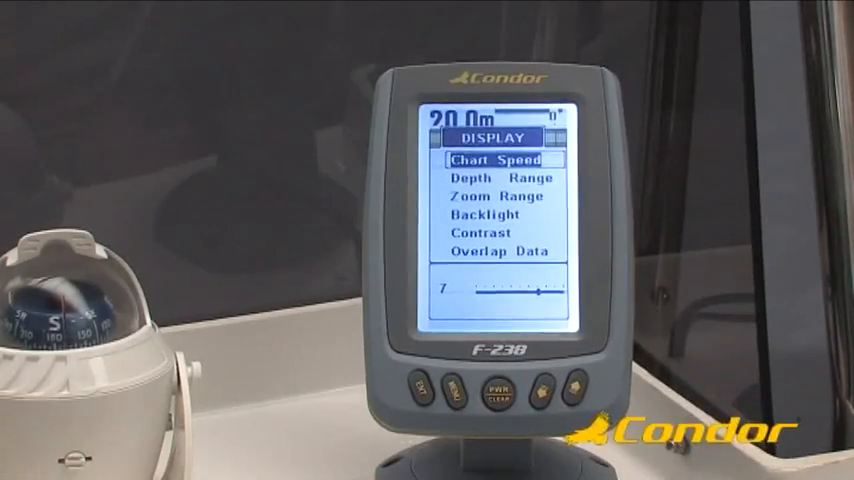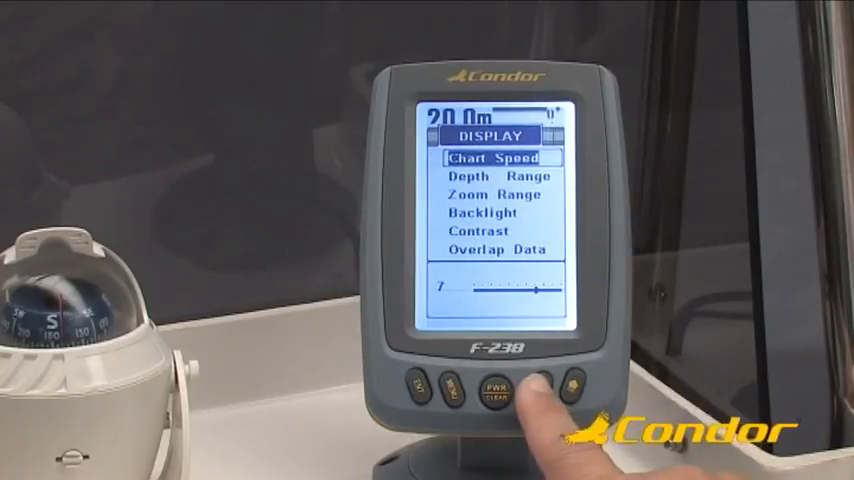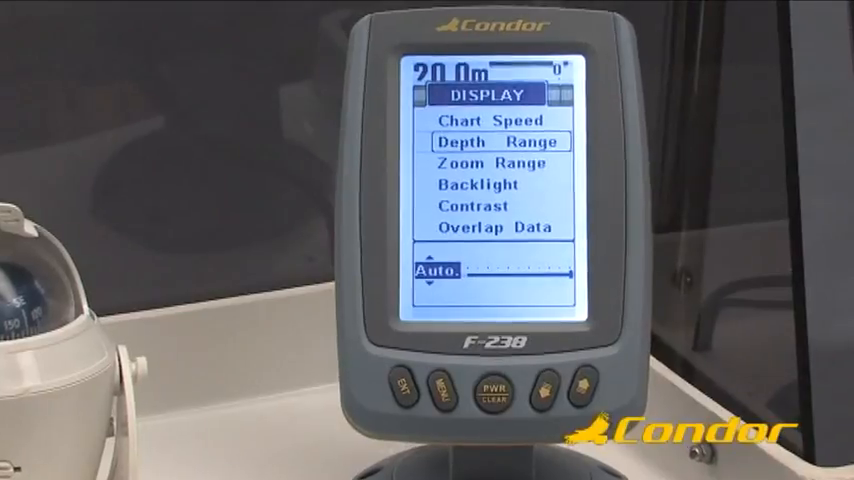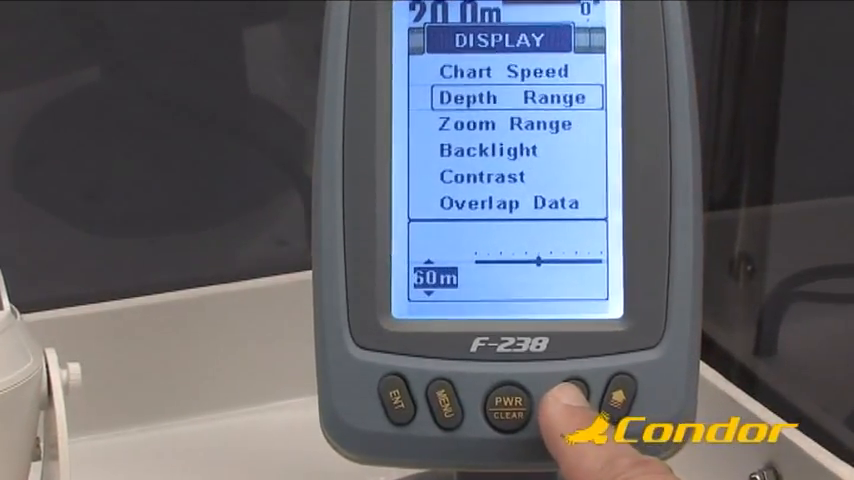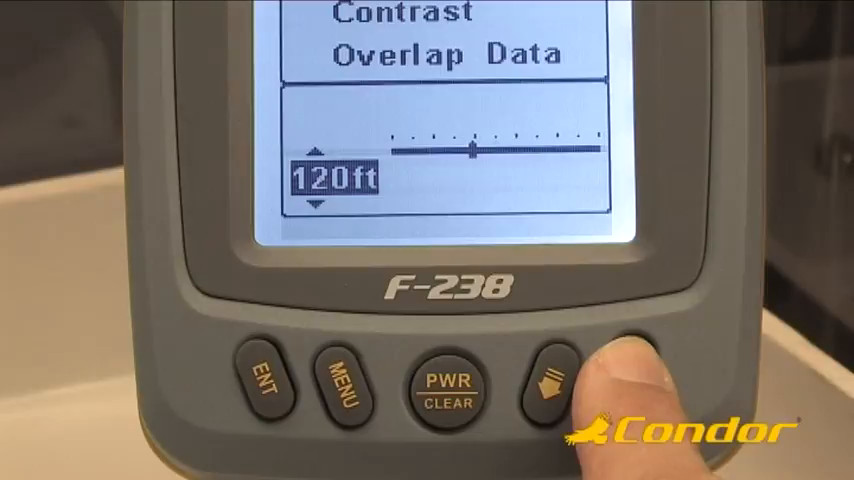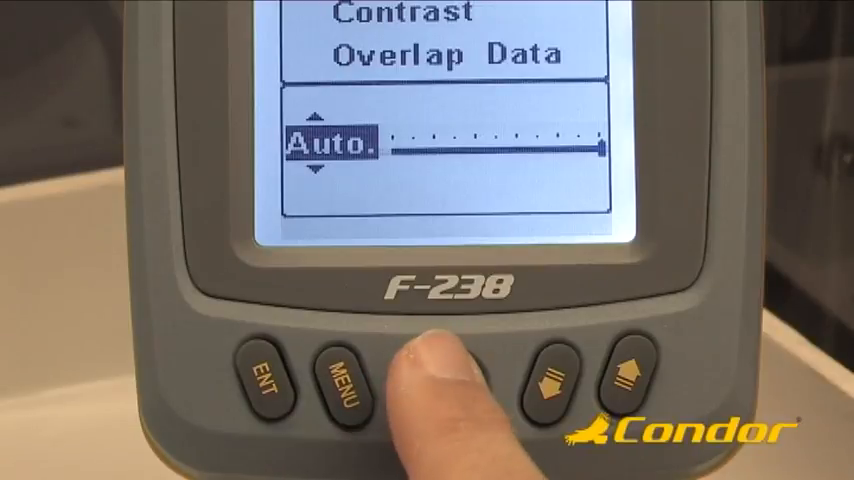If you want to set the depth range manually, in the display menu highlight the depth range feature, then press Enter. Then, using the up or down arrow key, select the desired depth range and press Enter. The available depth ranges in feet range from 15 feet to 720 feet, and Auto. Finally, press Clear twice to erase the menu from the screen.